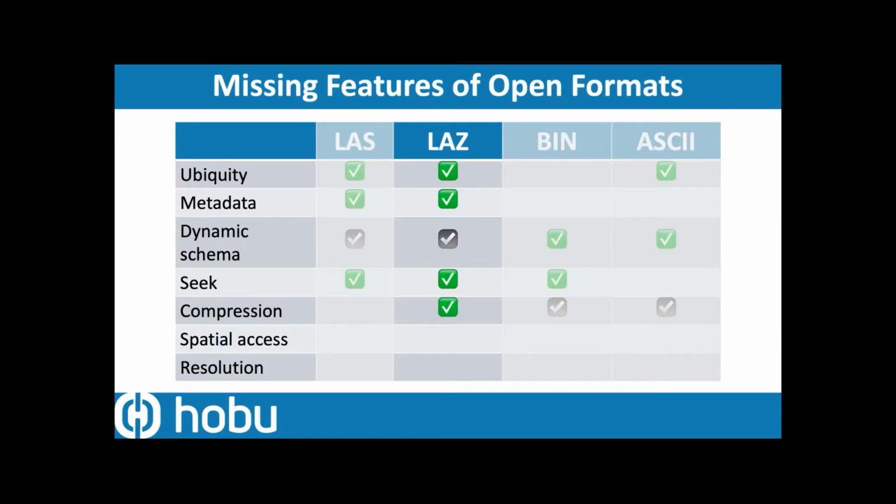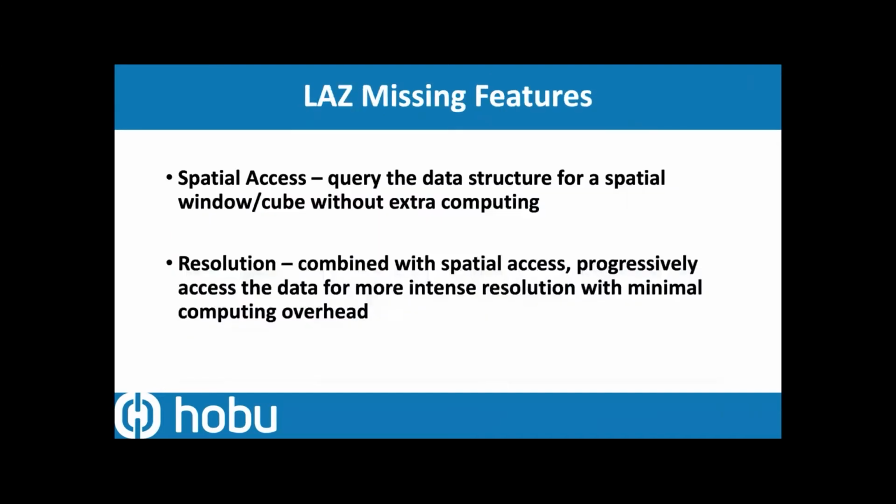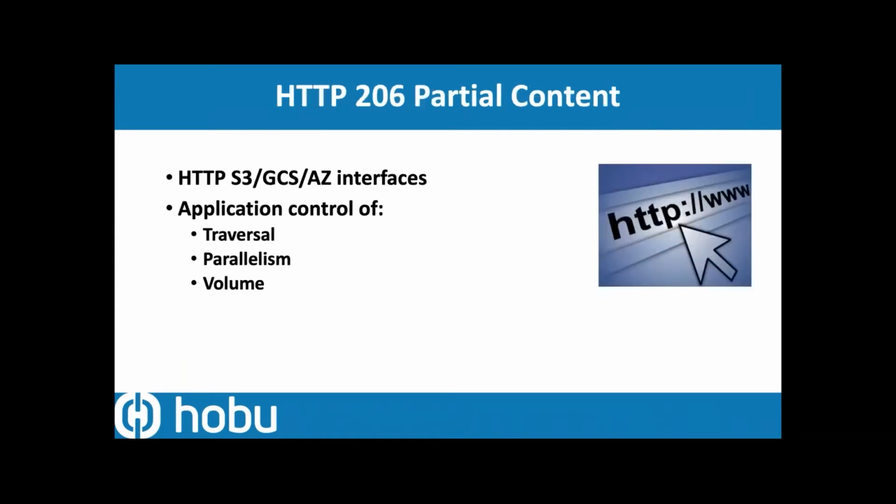So if we go and attack the two features that are missing, which is spatial access or windowing and resolution selectivity of LAZ, how might we do that? The reason why we want to do this, of course, is to be able to take advantage of partial access, right? We want to touch this data over HTTP, and we need selectivity for applications to be able to control how they move through the content to select the information that they need. We want to be able to do that in parallel as fast as our infrastructure supports, and not decide for applications how they're going to access the content.